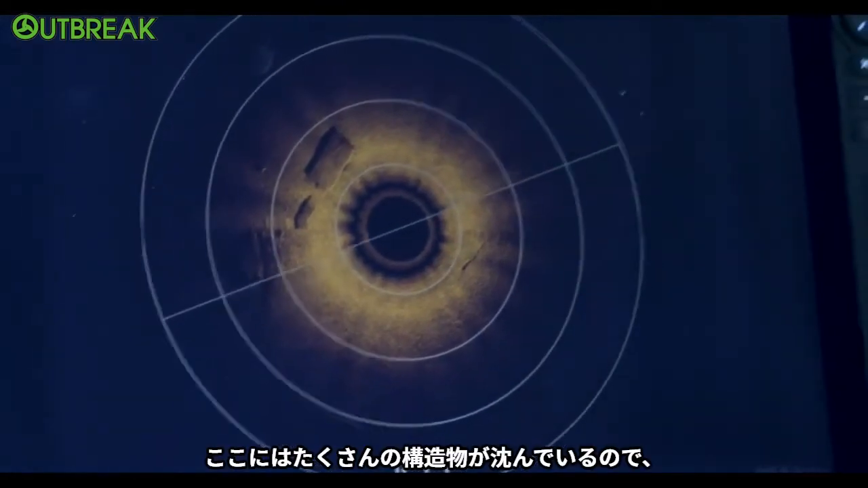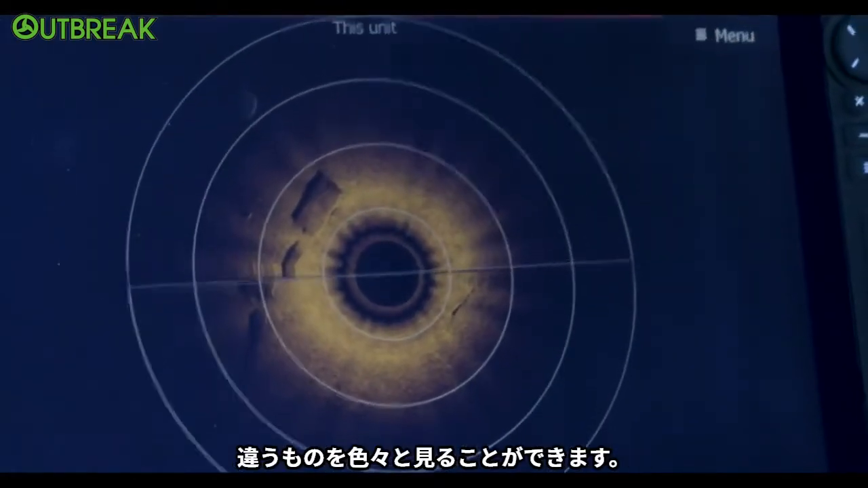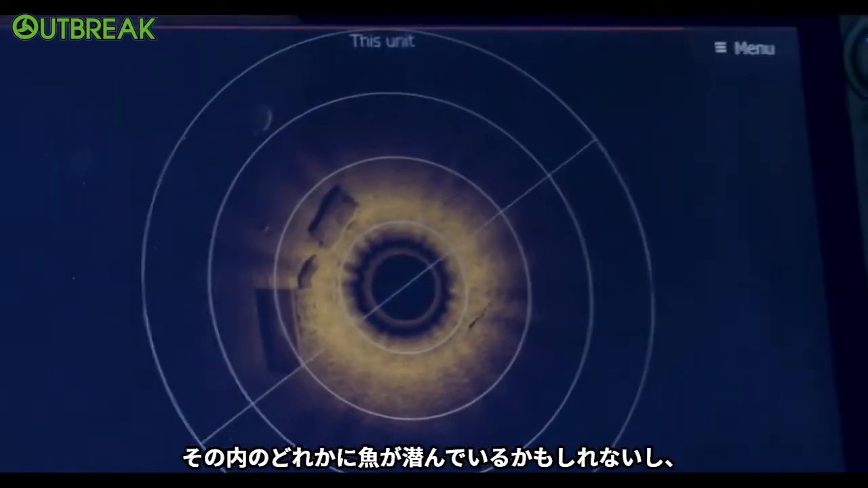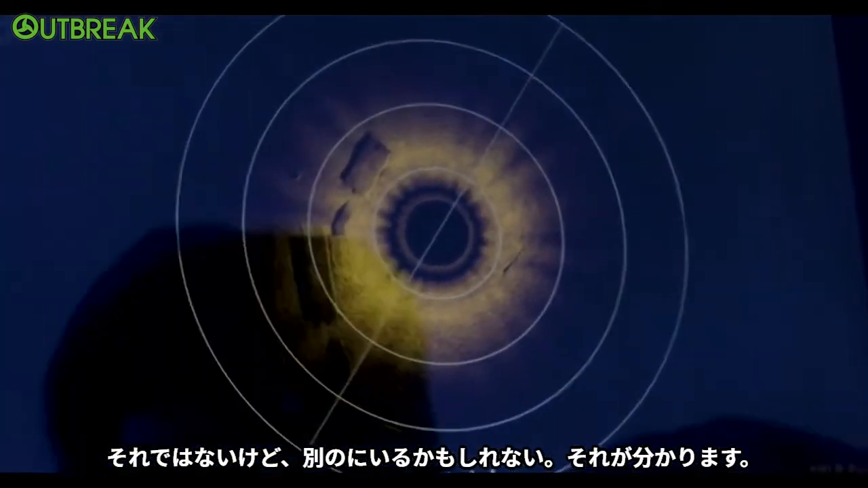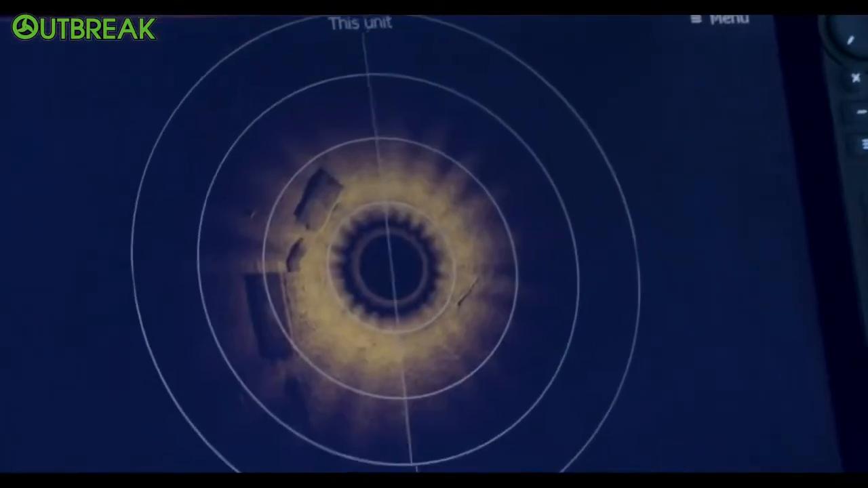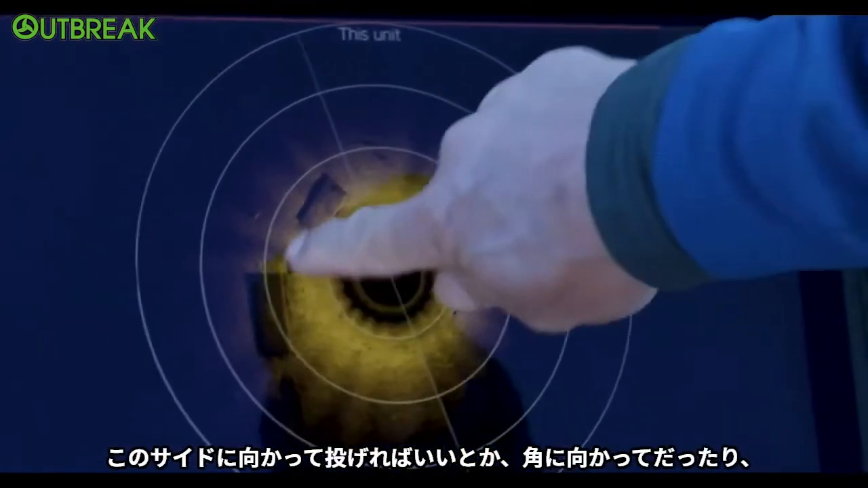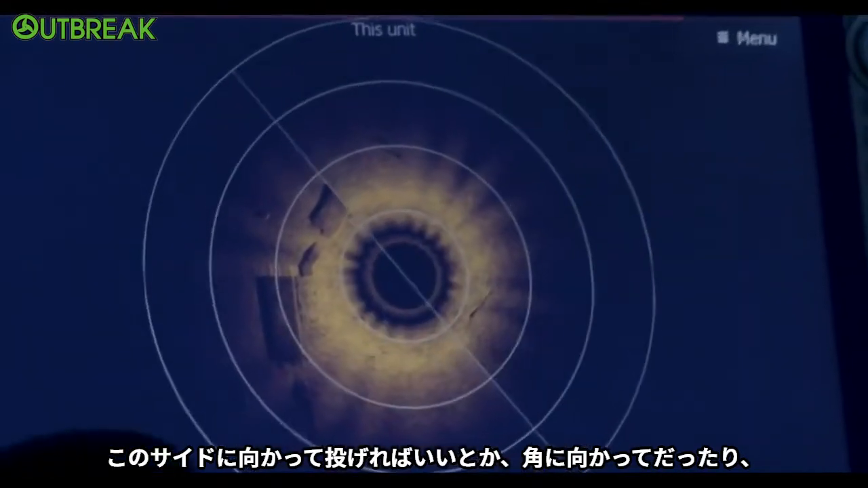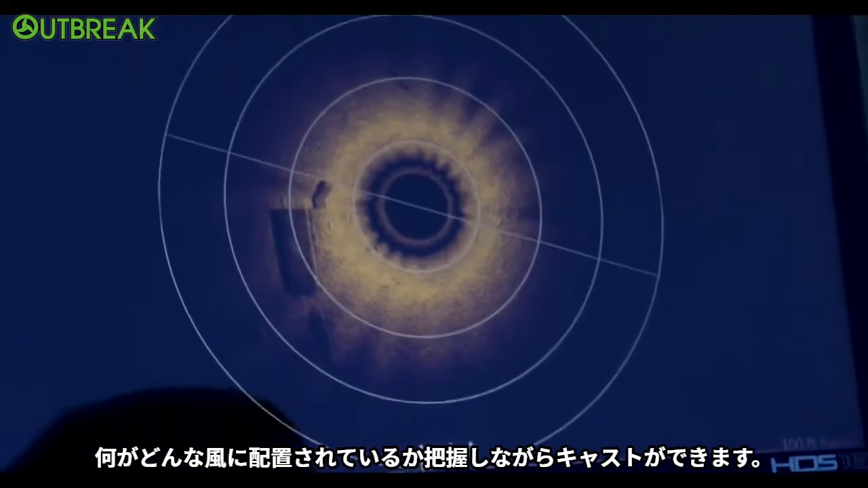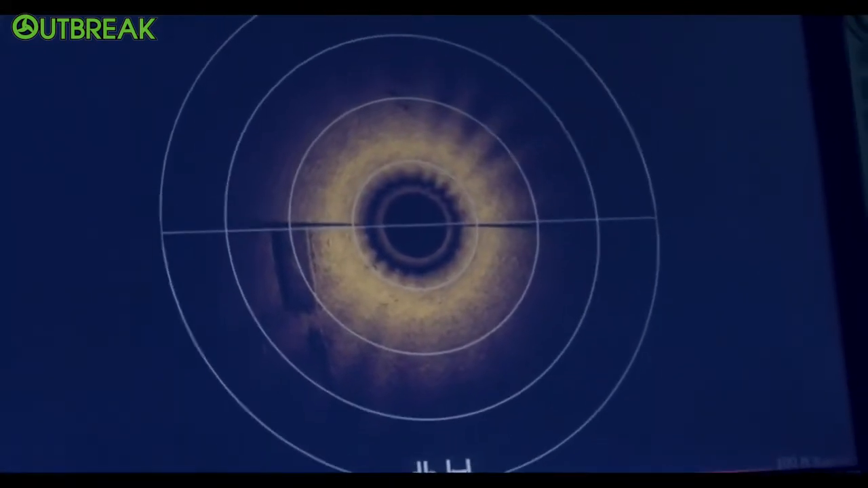But there's so many foundations in here. It gives you the ability to look at the different foundations and maybe see if there's some fish hanging out on one of the foundations where they're not hanging out on the other one. What I love is just being able to orientate yourself and make a cast down the side of it or down this corner of it. You know, make those casts within the cast to know exactly how something lays out.